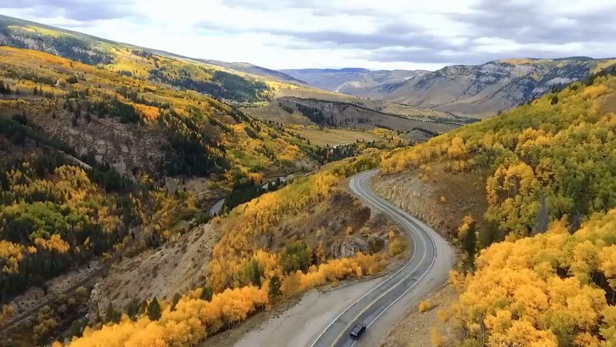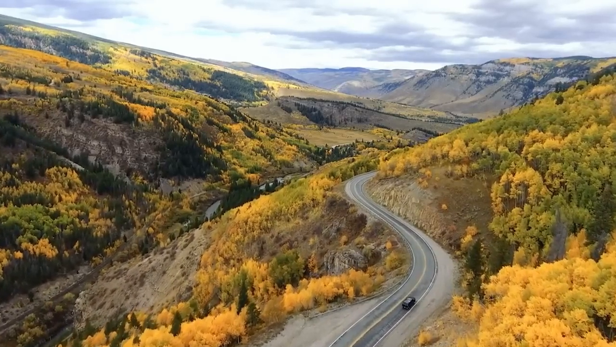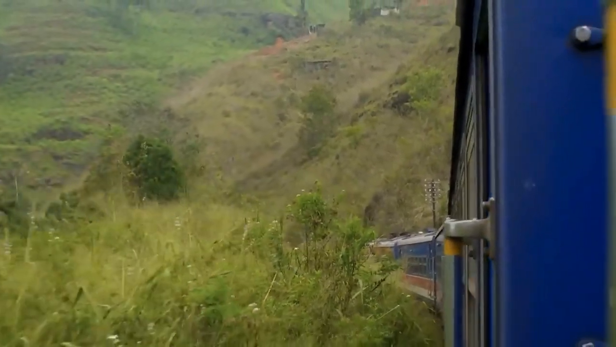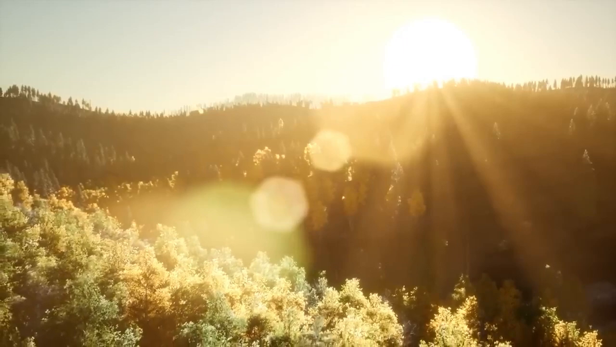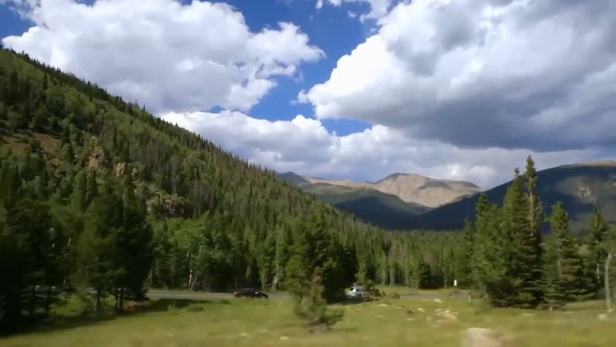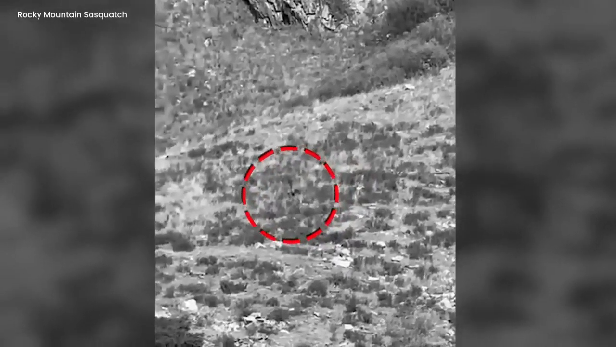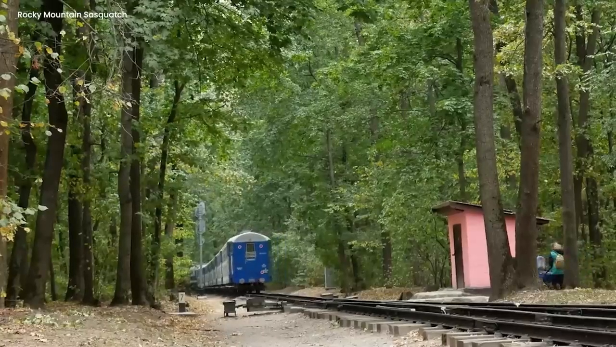Bigfoot in Colorado. In Colorado, something mysterious happened during the day. People on a train saw it. The sun made the mountains look golden, revealing secrets nature wanted to hide. A mystery wove into the usual things. A video showed a strange creature in the woods. It looked like Bigfoot, huge and alone, moving in a weird way. People on the train watched, not understanding.